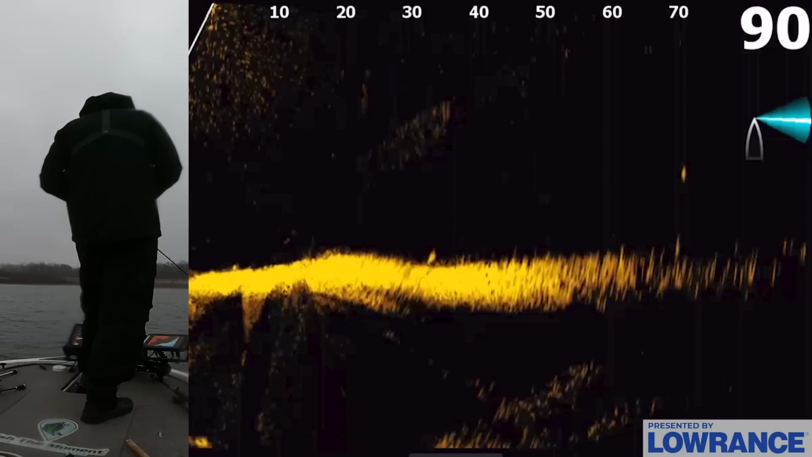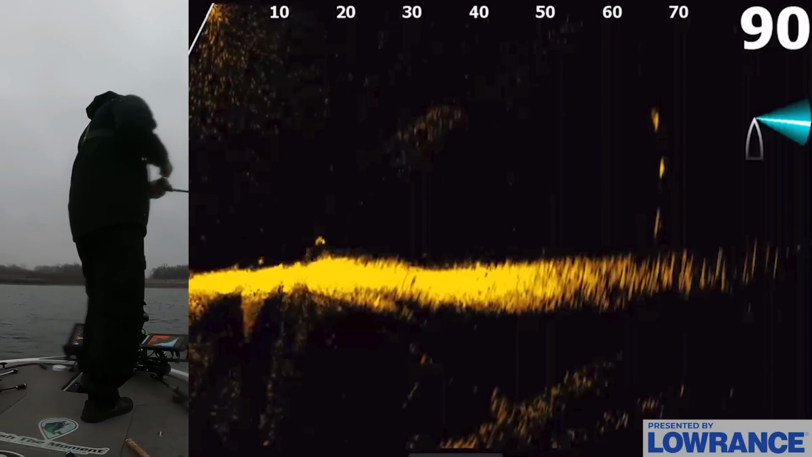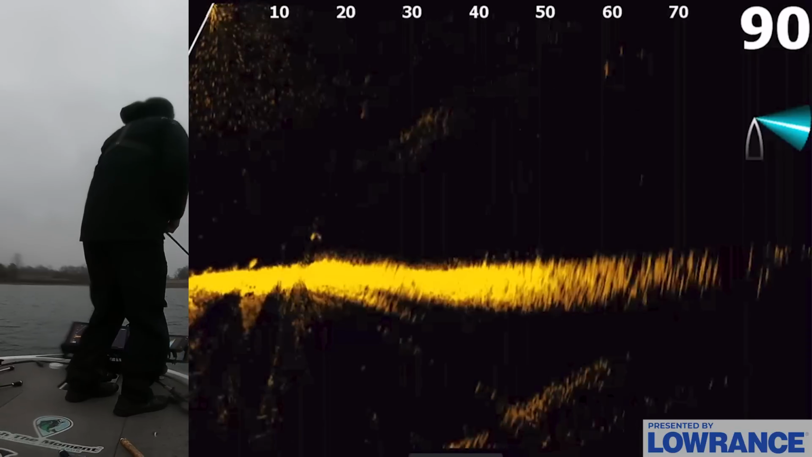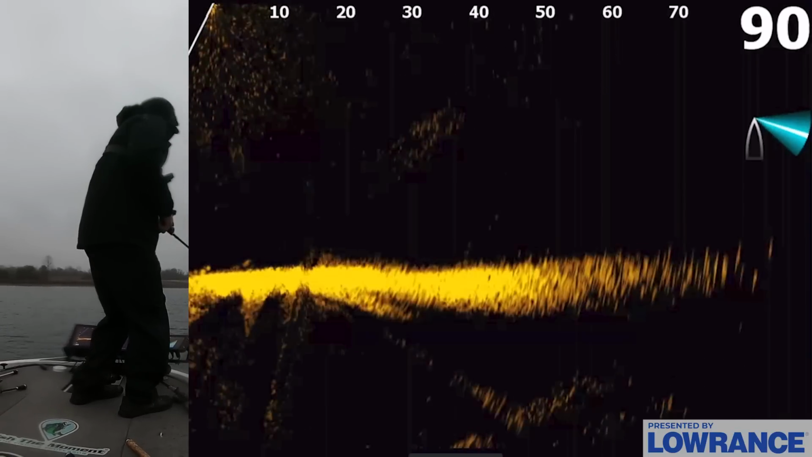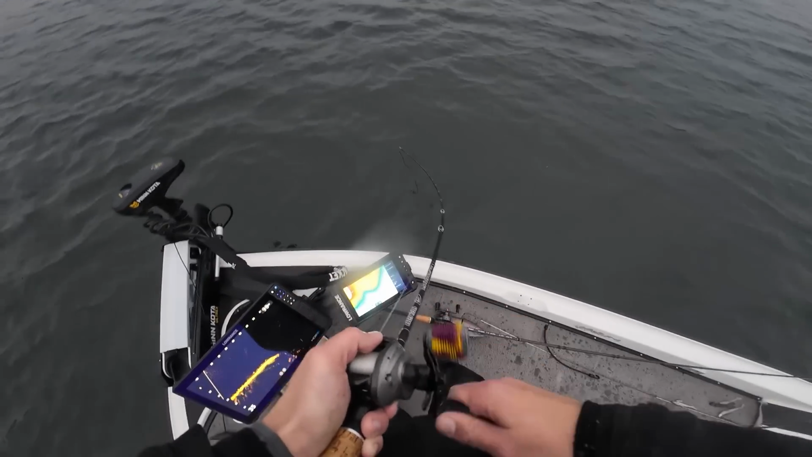My bait's out there at 70 right now. One's looking at it. Come on, get it. Oh, there he is. That fish just came up and crushed it. Maybe it's because he's further away from the boat. He was like 70 feet out. It's a really good one too. But he came up and got that thing.